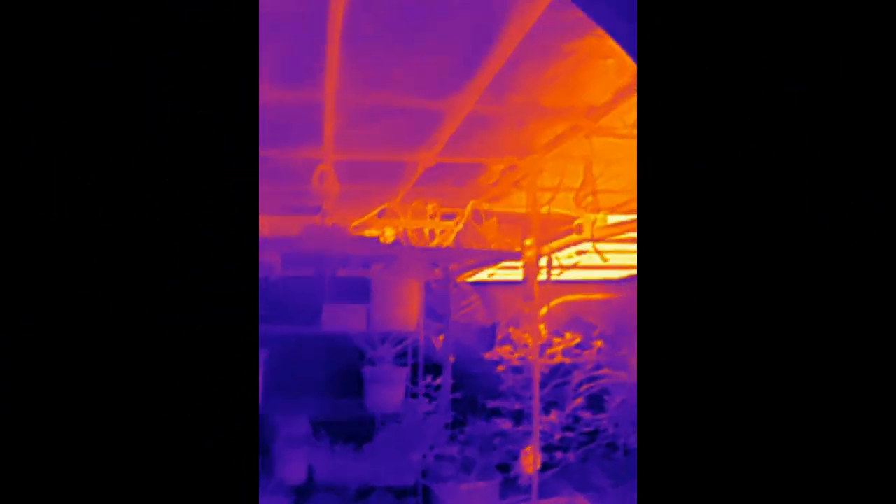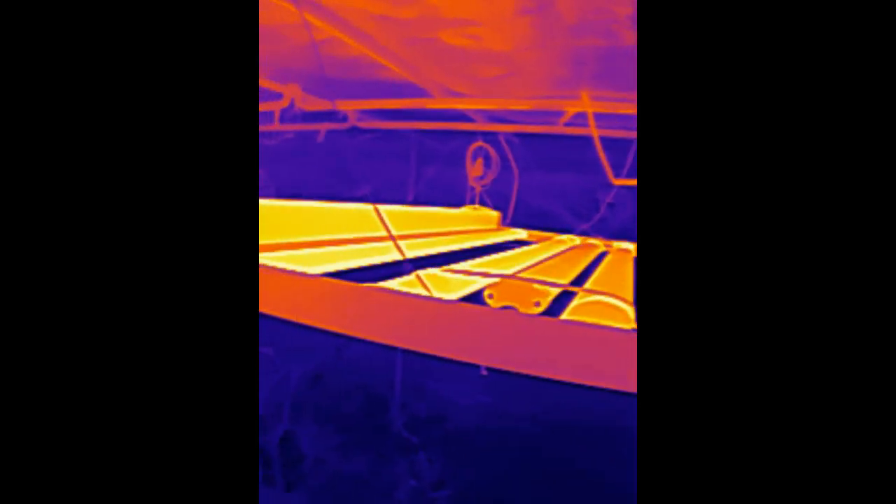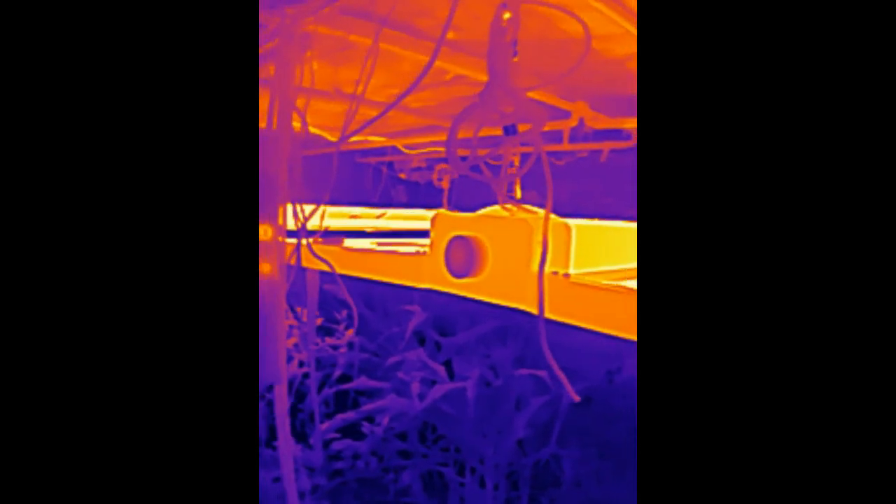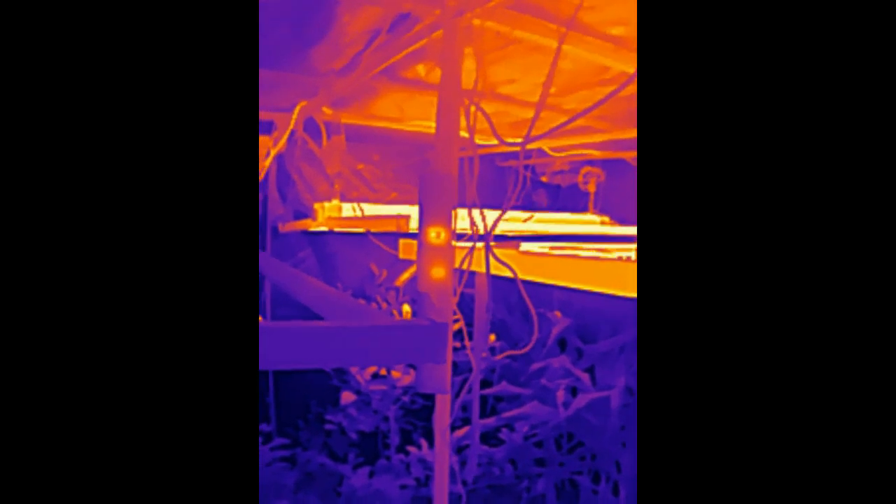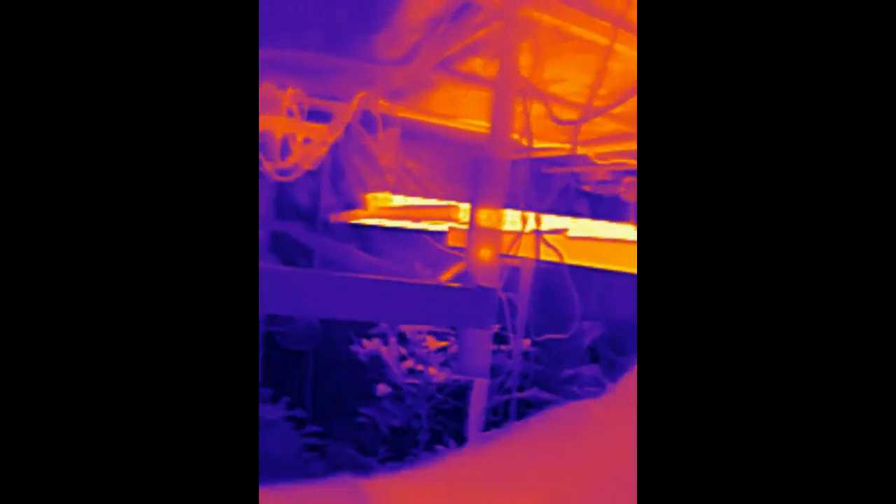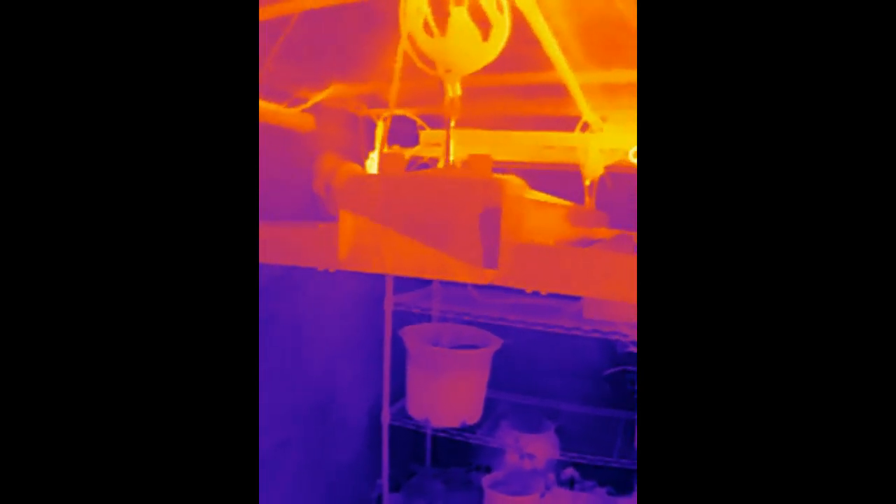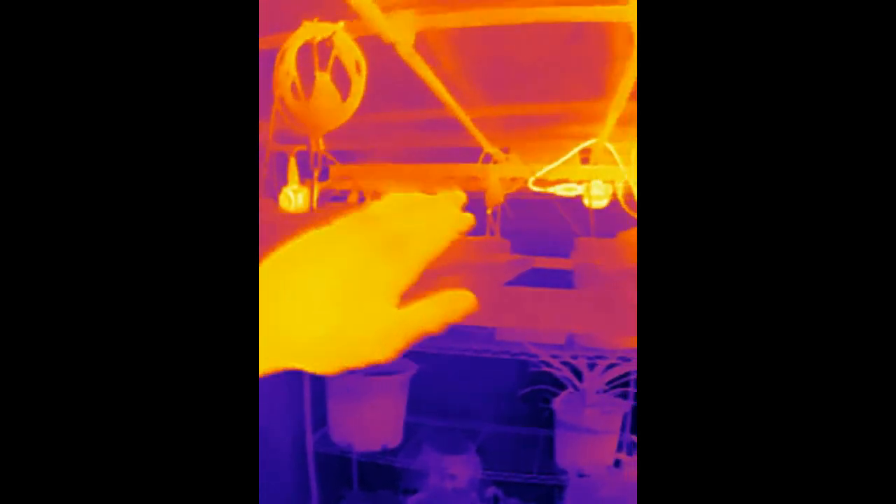All right, so now here we are in FLIR, and you can see how warm those lights are, those Ys, the Metagrow Y lights. The Spectrum X is off and has been off for a while. You can see how that's fairly cool.